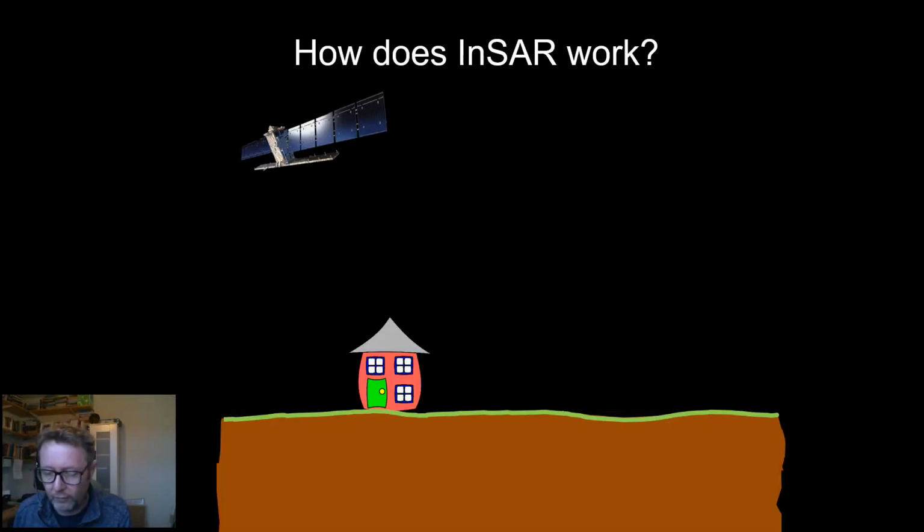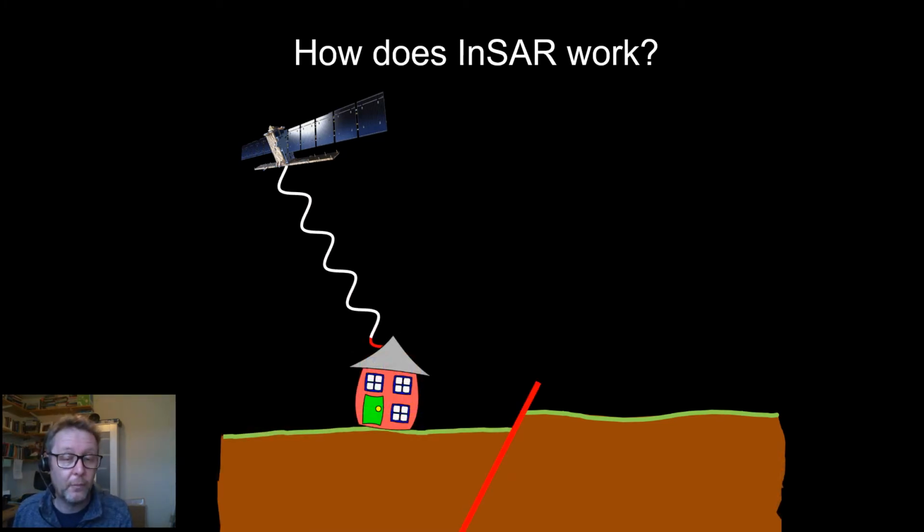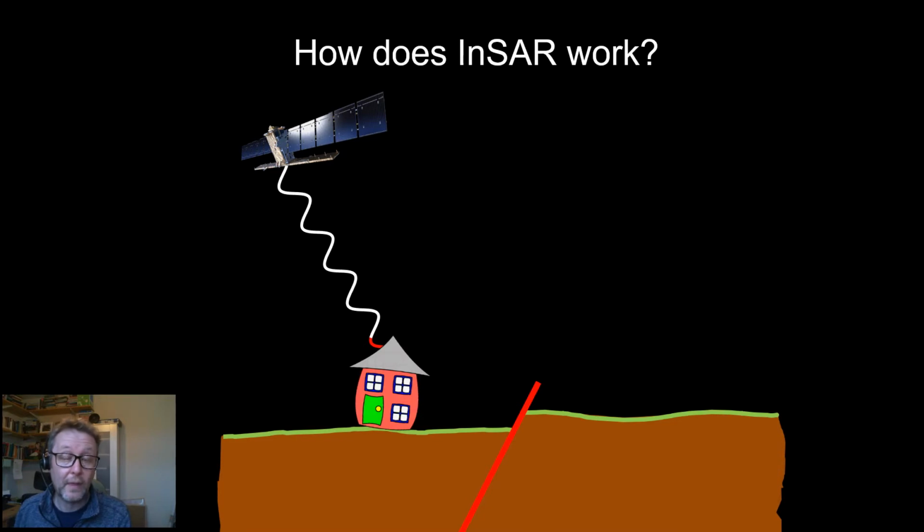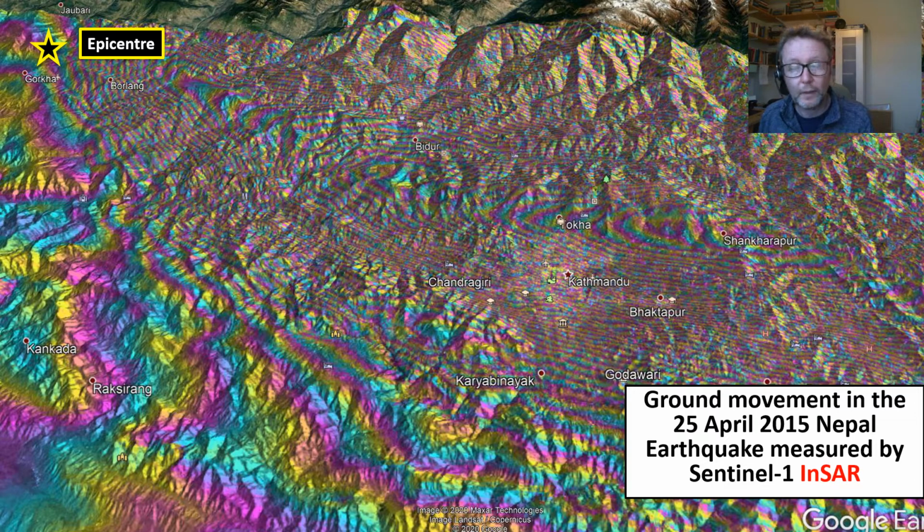I like to use this rather simple cartoon, which is not to scale. Here's Sentinel-1 flying at 600 kilometers above the Earth, emitting a wave with a wavelength of around 6 centimeters. Sentinel-1 comes back on a different date. If the ground has moved, then the path length has changed. And even though we don't know the precise distance from the satellite to the ground, we can measure that very small difference very precisely. And we can map that out.